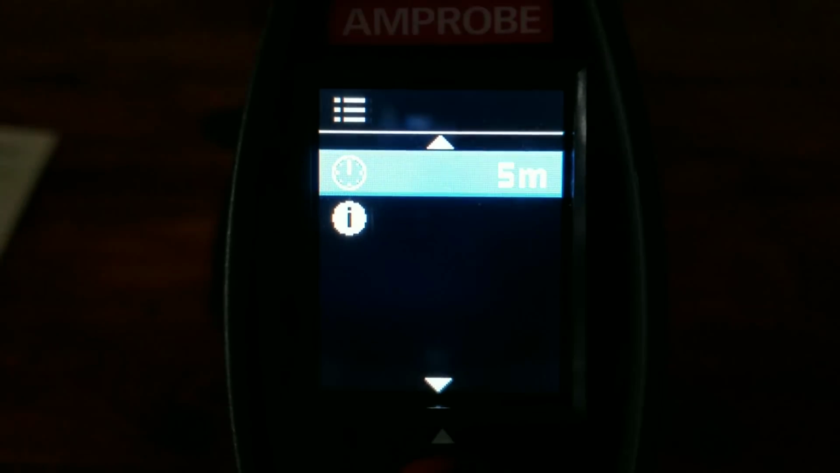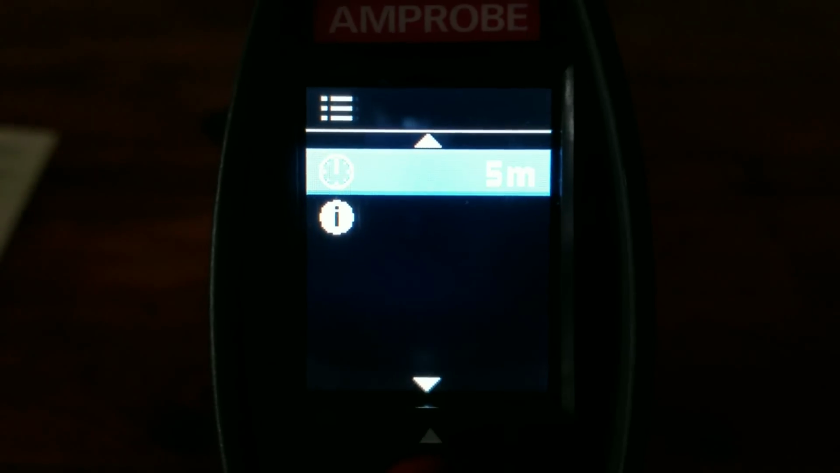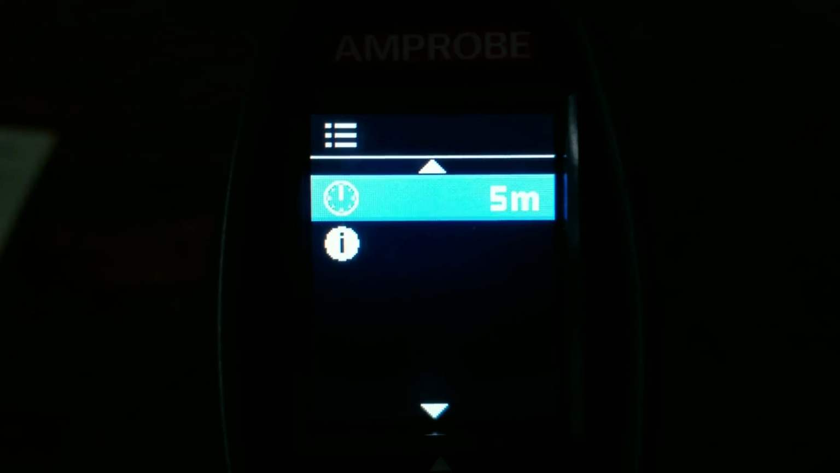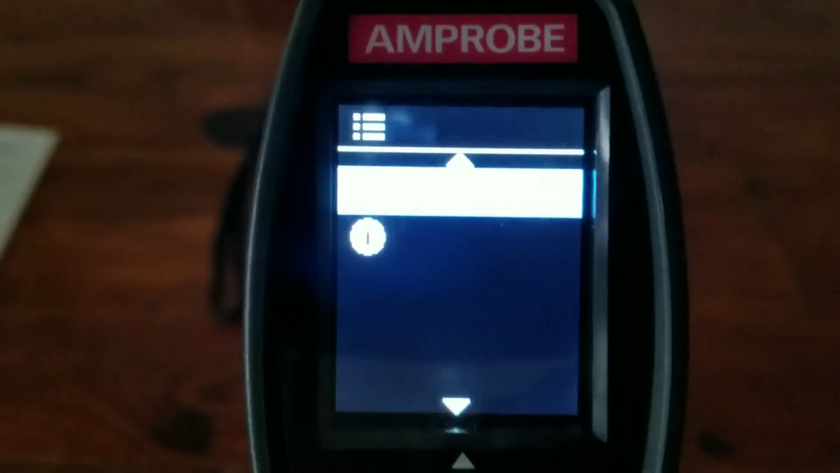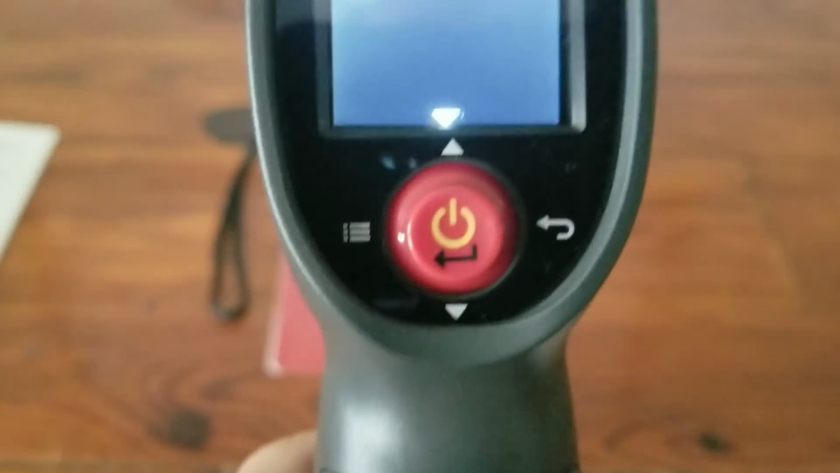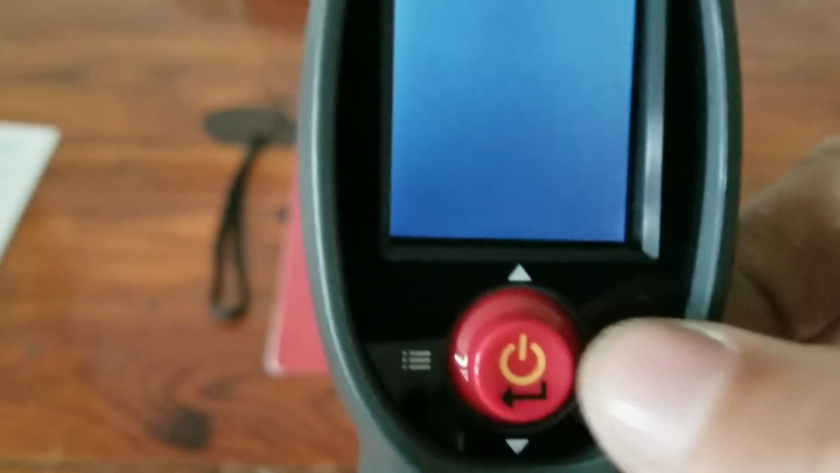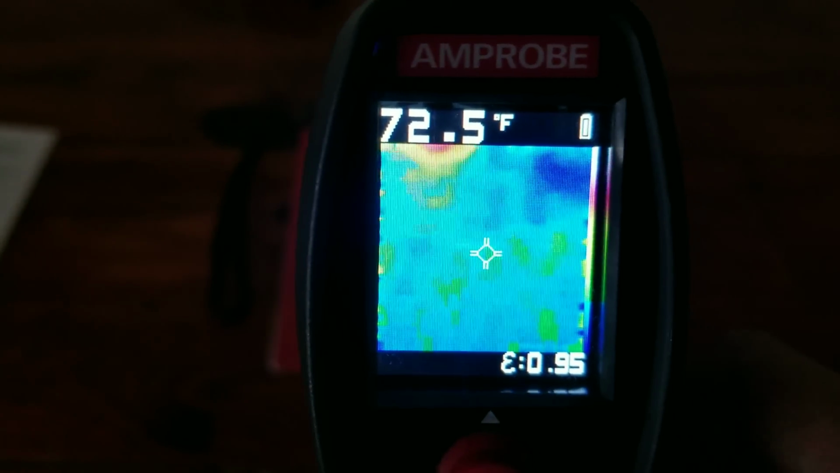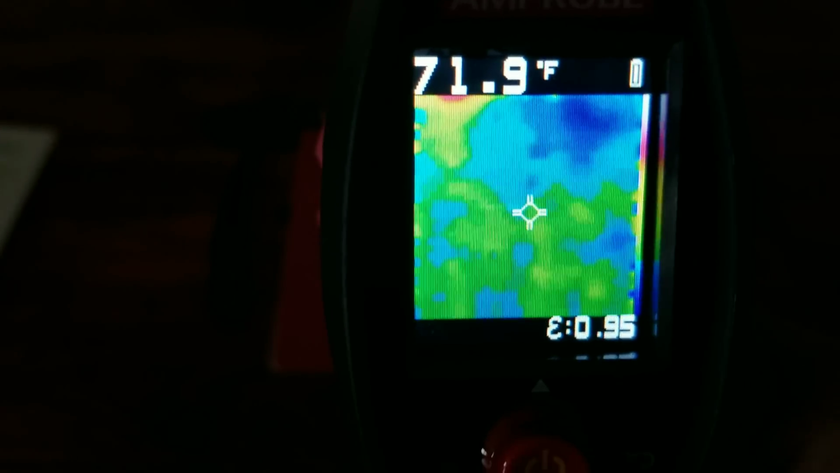Right now I have it set for 5 minutes. All that's going to do is just shut this camera off. Its default setting is 1 minute. So if you're messing around with the camera, you forget to turn it off, it'll go ahead and cut off after the designated time. And you have your back button right here, which is going to bring you back to the standard thermal image. Pretty simple.